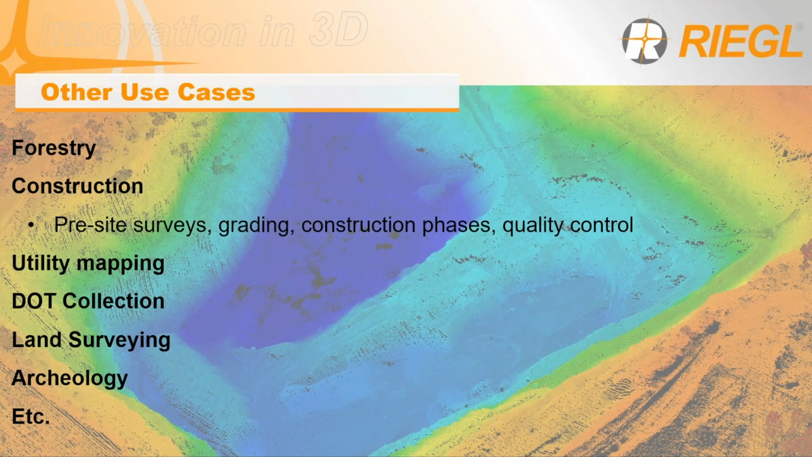Some other use cases for these scanners are forestry and construction, so your pre-site surveys where it might be forested, all of your grading. Due to the high precision of these scanners, we can pull down great accuracies. All construction phases during monitoring, as well as your quality control afterwards for any as-builts that you might be doing. Utility mapping, due to the nadir forward-backwards scan pattern, we're able to pick up the size of poles as well as the lines themselves very easily. DOT collection, any sort of right-of-way, large land surveying, archaeology, and really any use for LiDAR that you might be using.